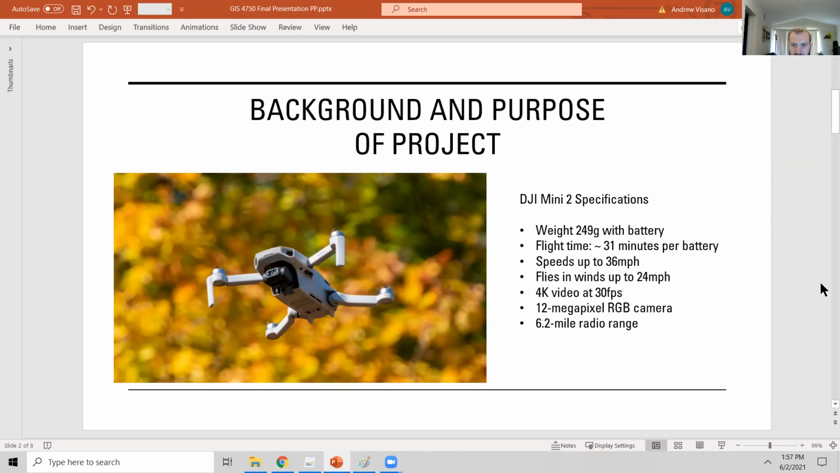And there you can see some specifications of the DJI Mini 2, which I bought personally and have been using both for this project and to pursue my own interest in drones. But I just wanted to see how well a consumer level drone could create 3D products and these other photogrammetric products such as the orthomosaic, the DTM, and the DSM while being flown manually by a novice such as myself.